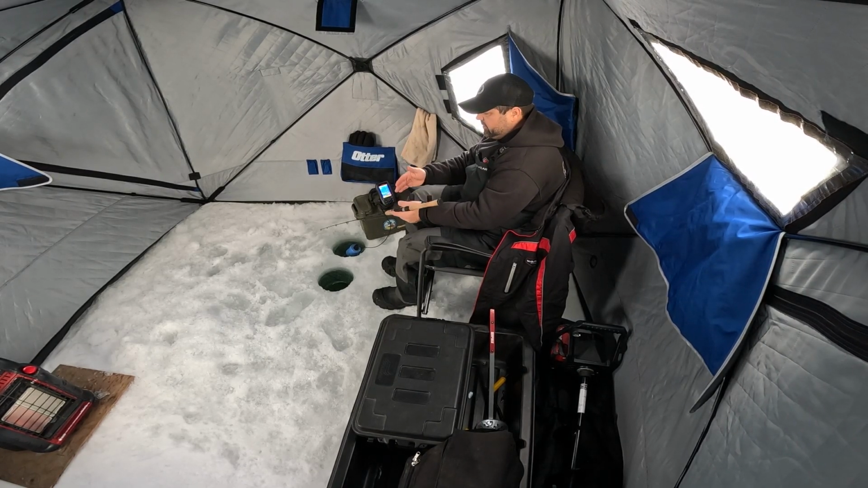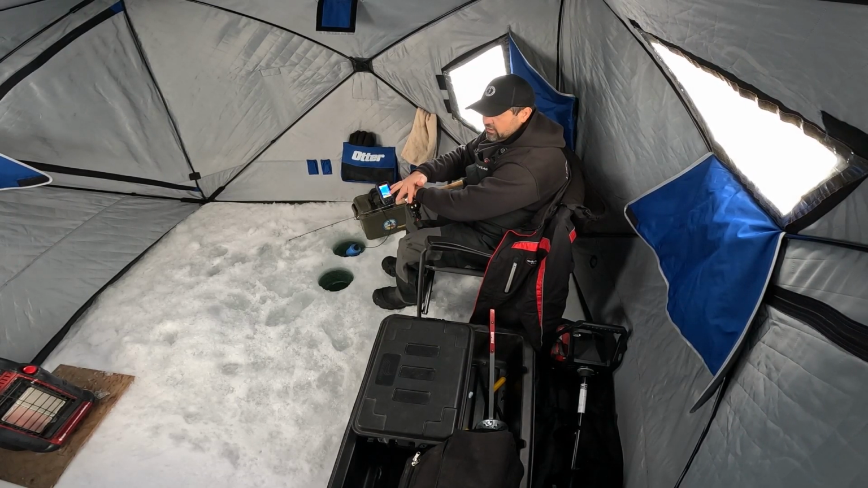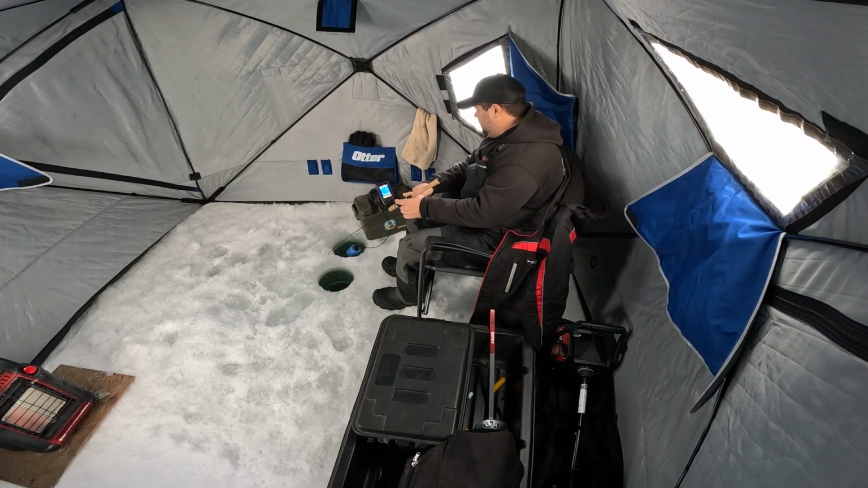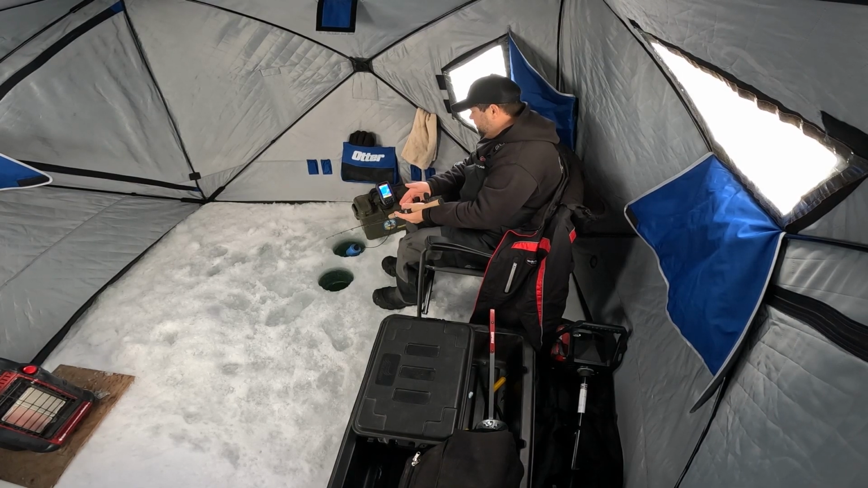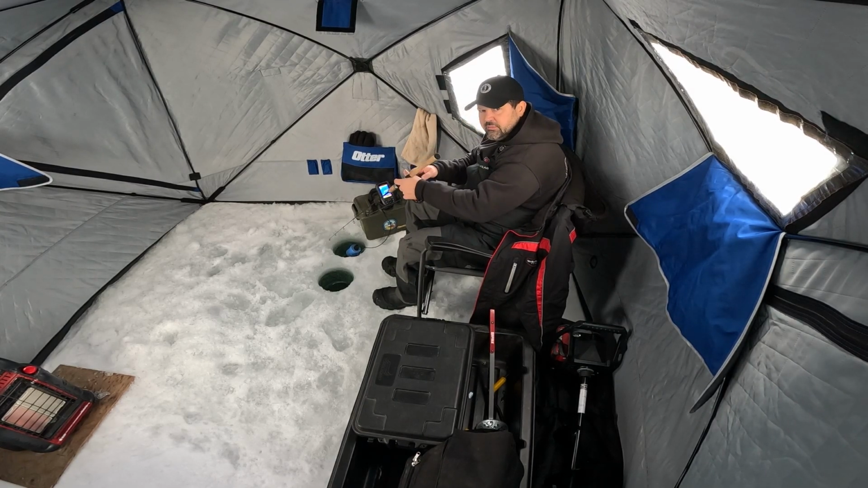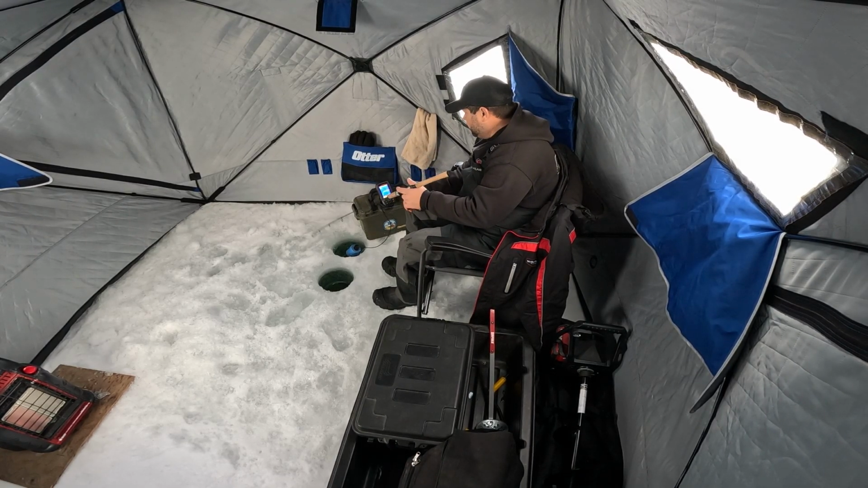Down, up, down, up. Now with my inline reel, I'm able to go down and up just with a lever. And I can reel back up. And from here, all I have to do is press this lever to go down and then reel up. So it's really easy when I'm fishing. I can actually manipulate my fishing line quite easily.